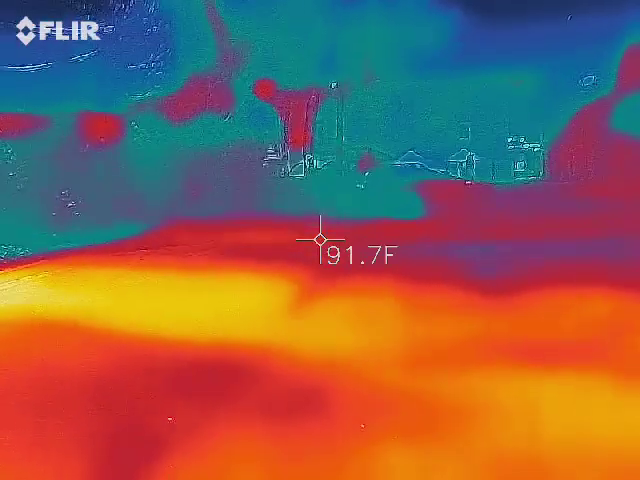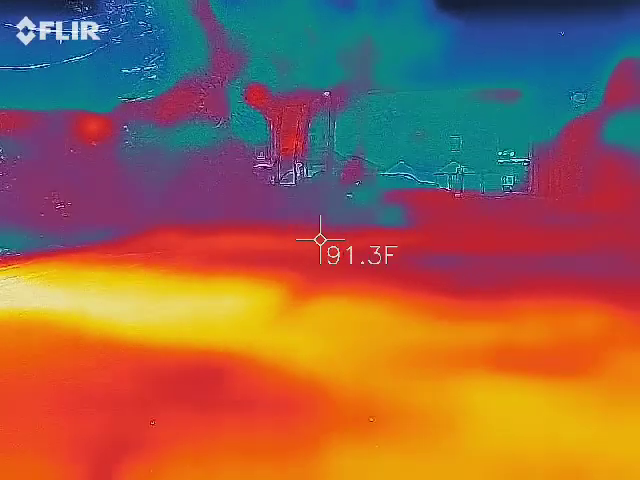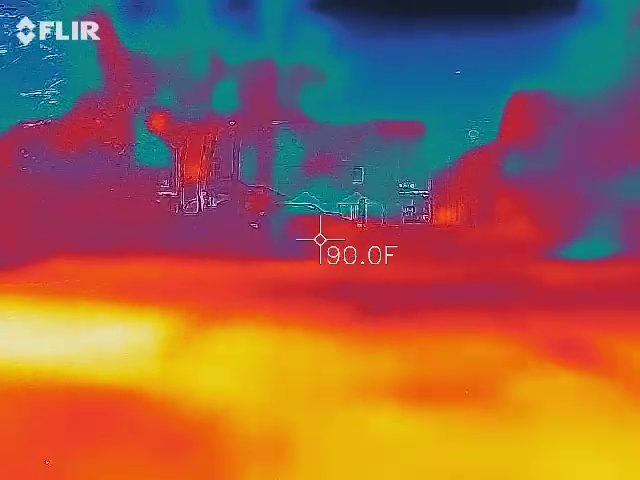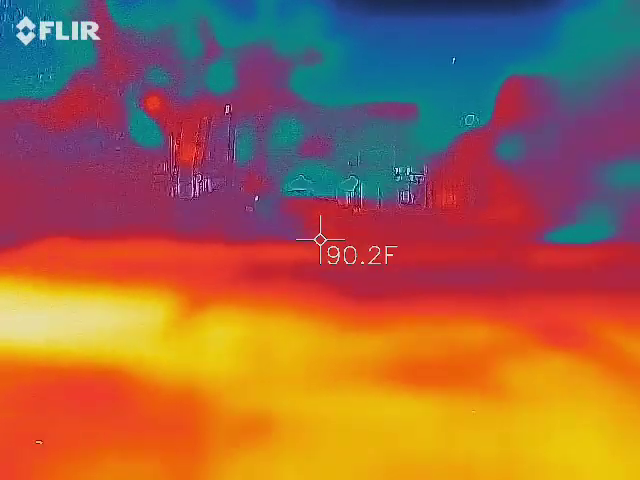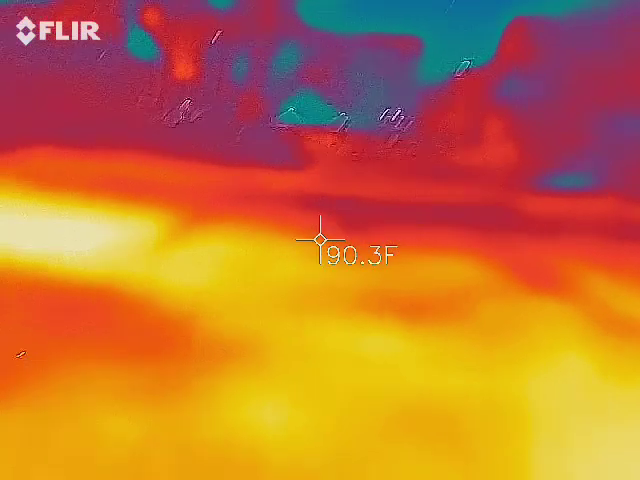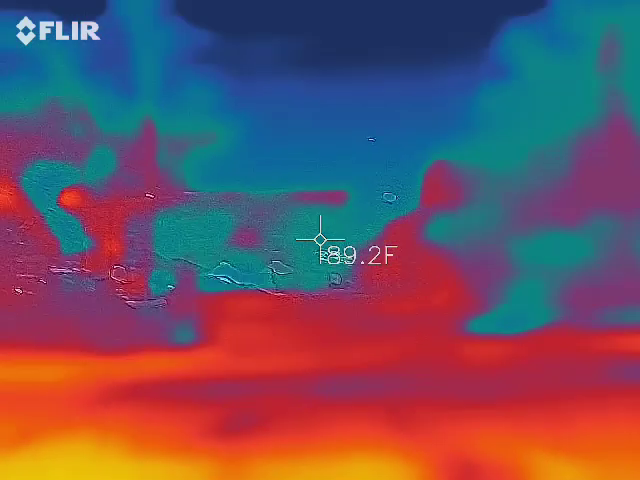Last time we'll ask before we move on to another question. Signal's gone. Yep, it's gone. Let's move until we find another hot spot, see if we can get us to red. That's going to be a stronger view.